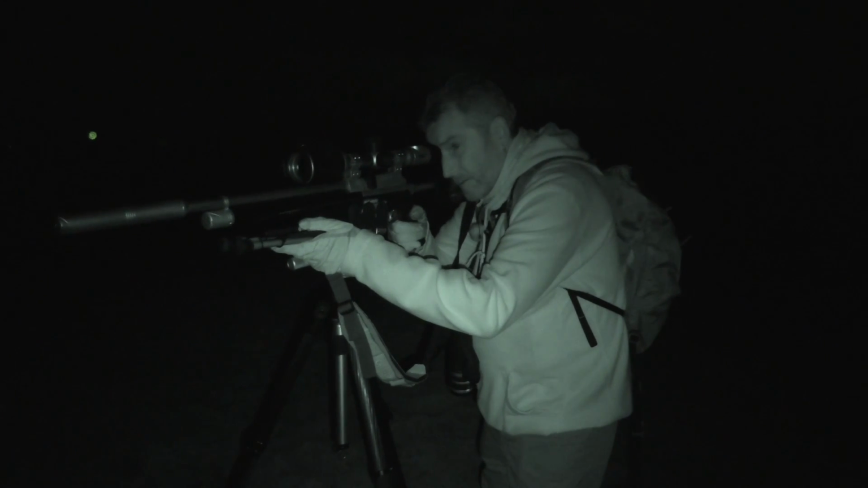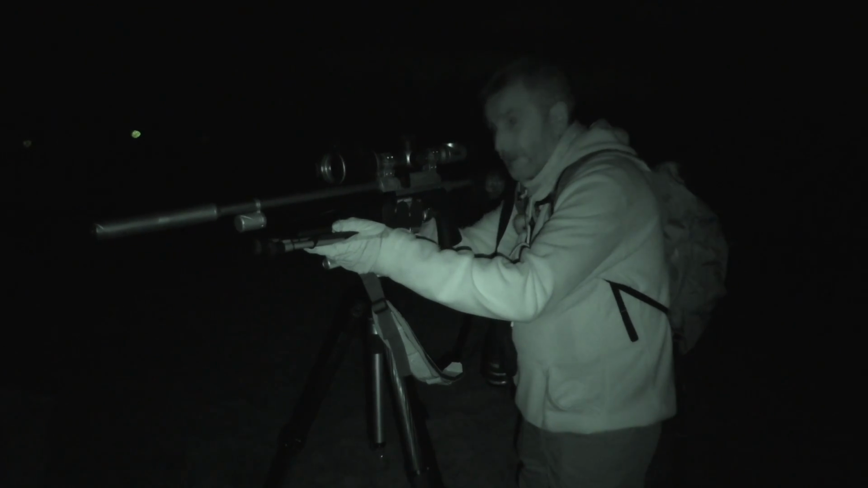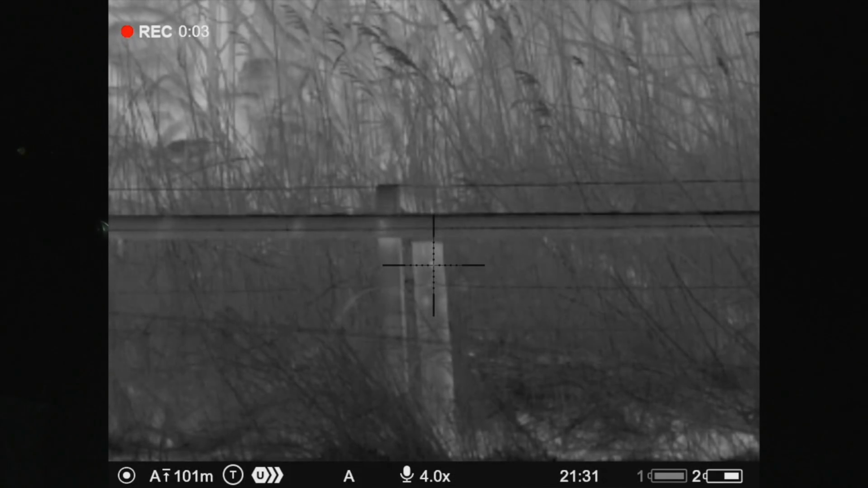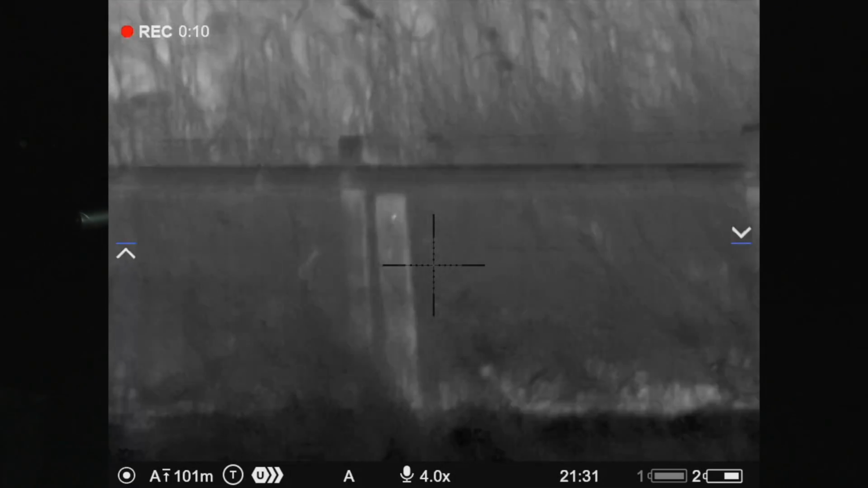So we've got some old fence posts here, and we're going to see where we are with it. Just get a 3-shotter and see what's what. That's where it wants to be.